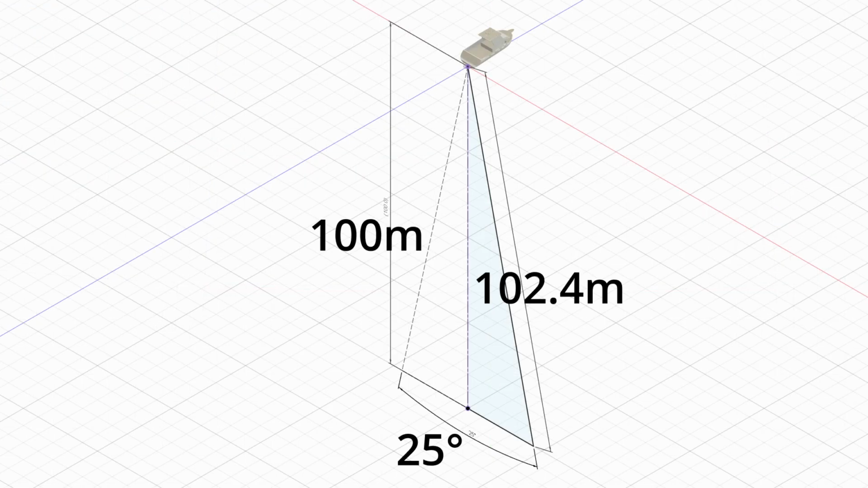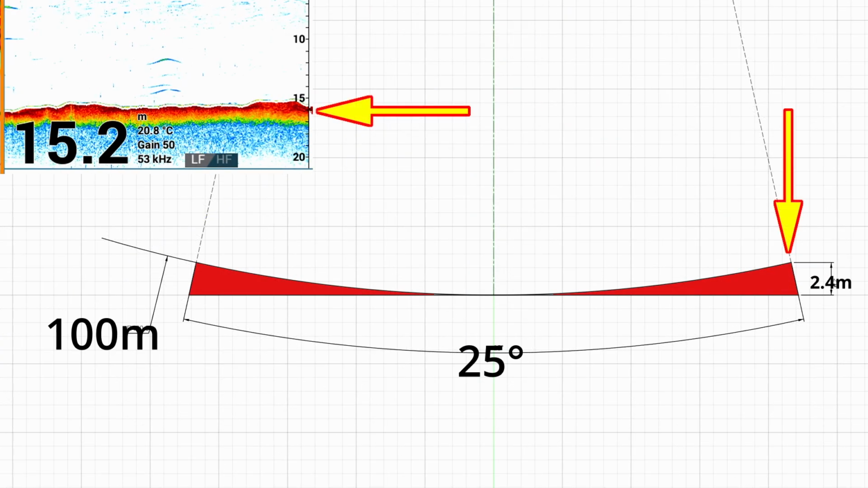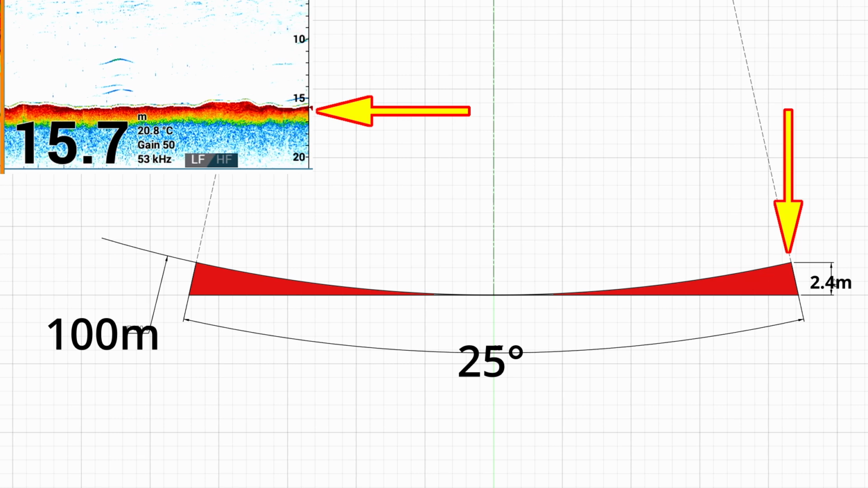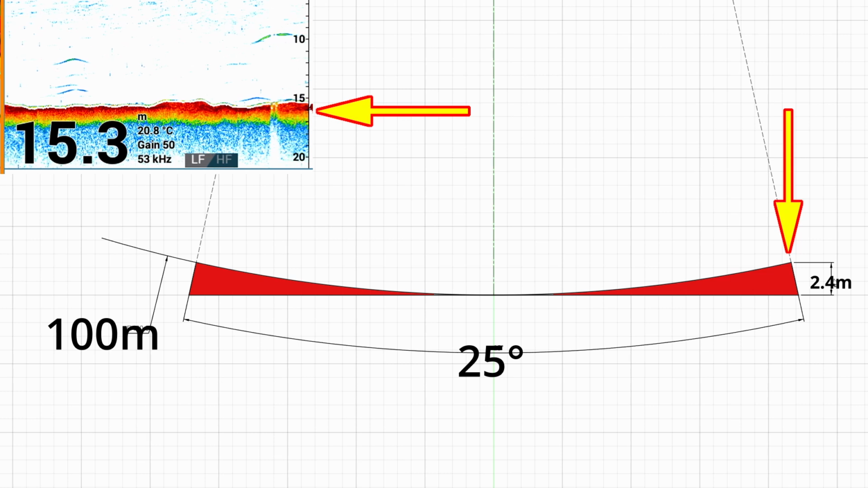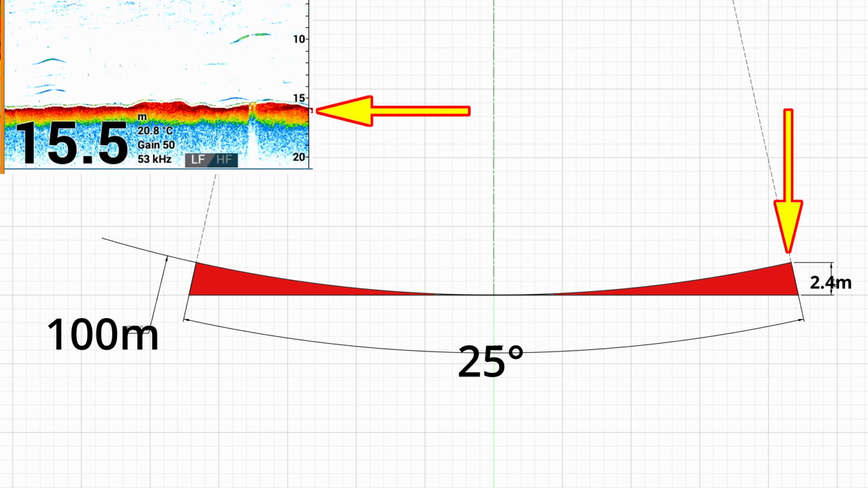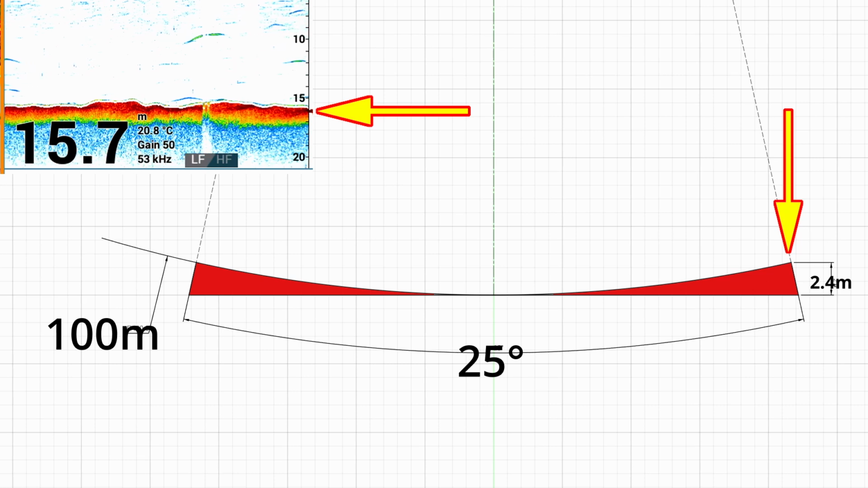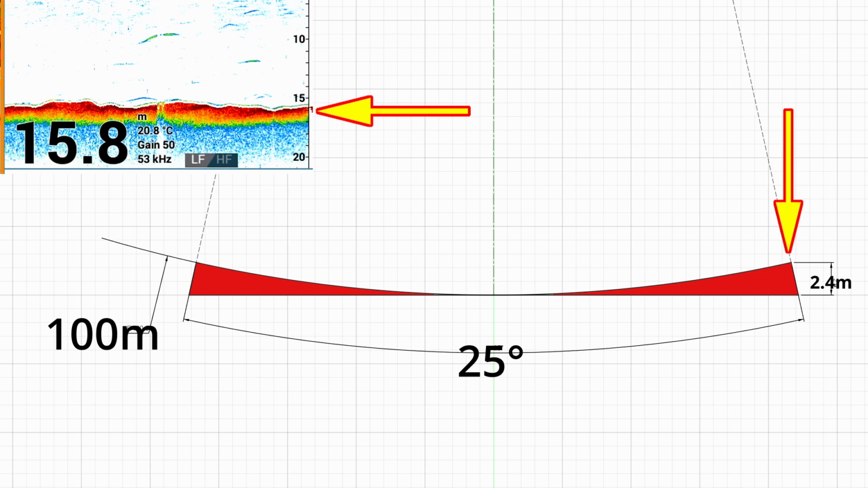The situation with the 25-degree beam, however, is somewhat different. Because of the wider angle, the outside edges have to travel relatively further than the centre of the beam, and at 100 metres deep, the outer edges have to travel approximately 2.5 metres further than the centre of the beam. This results in a thicker shadow of approximately 2.4 metres at the edge of the beam. This means the line you see on the sounder for the ocean floor will be about 2.4 metres thick, and any fish in that 2.4 metre section of the beam will not be detected.